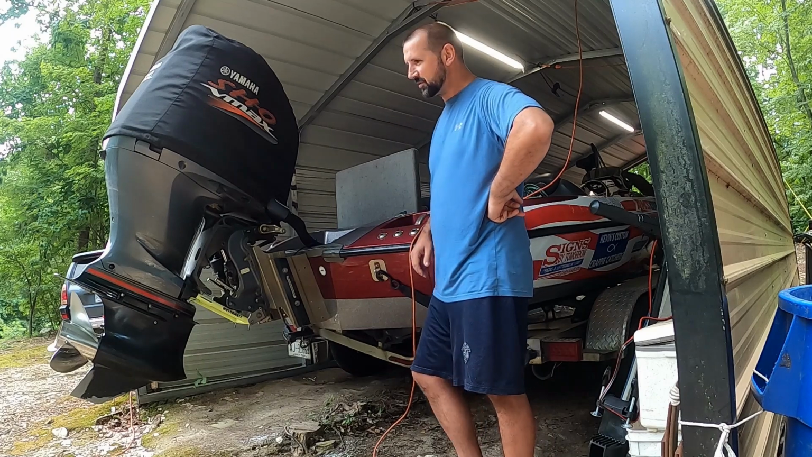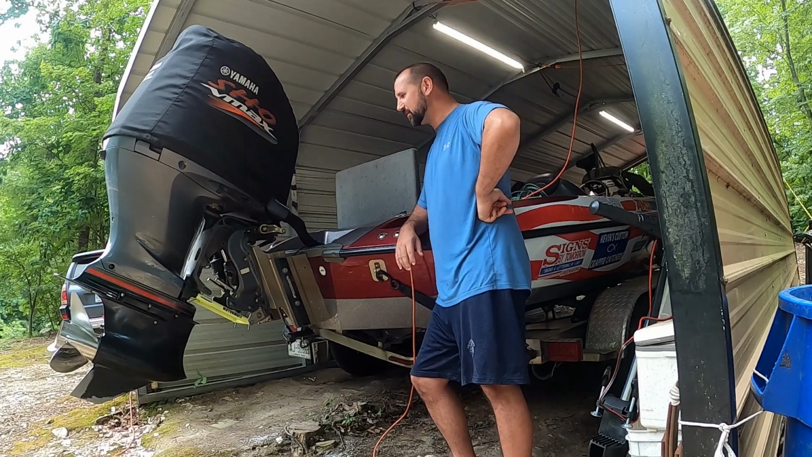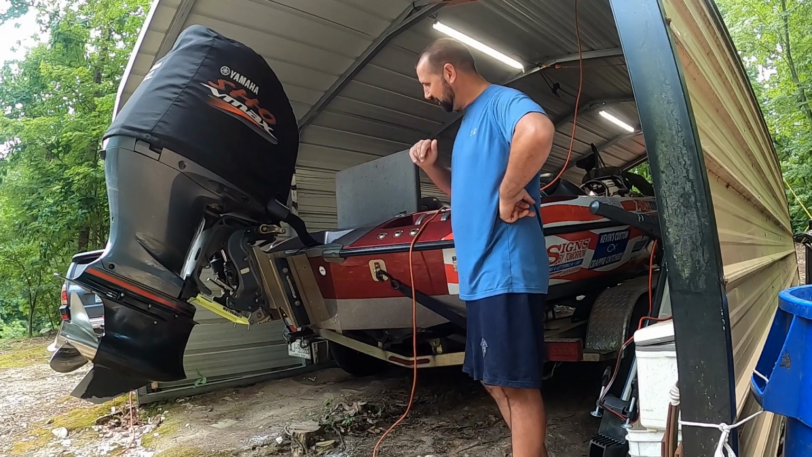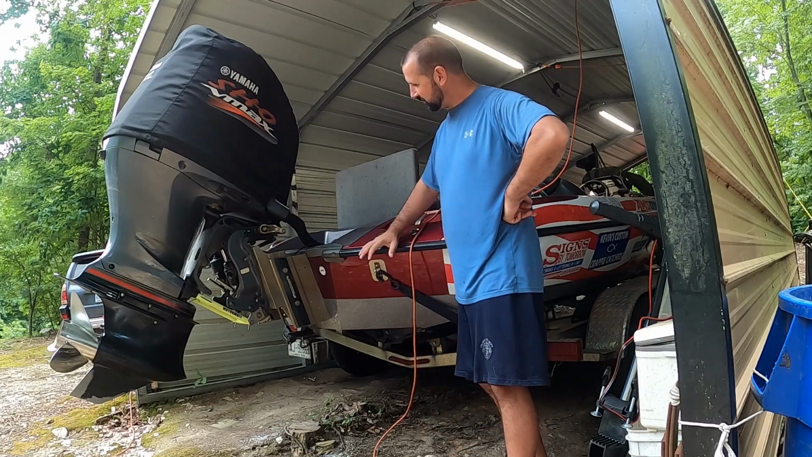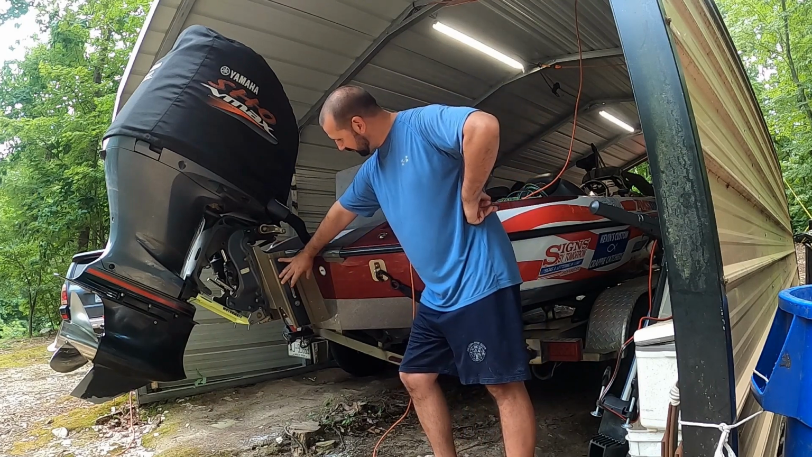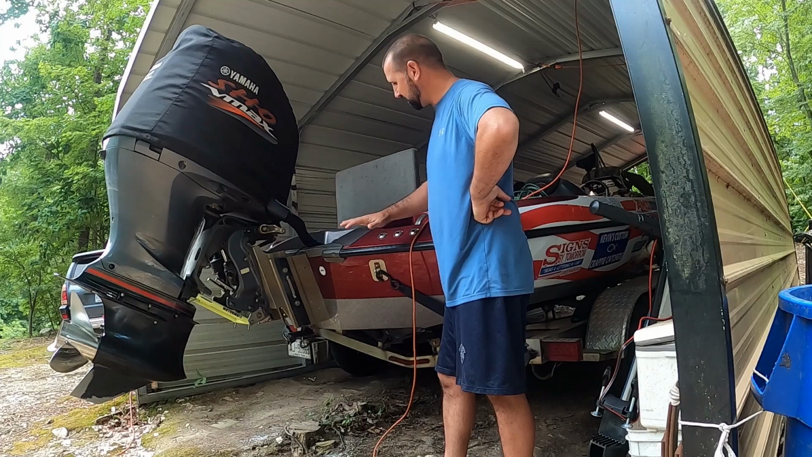I'm going to show you before and after, so stay with us. This is raw. This is how it comes before the motor. But we've got some brackets made. We're going to attach them to the jack plate here. Brackets are going to come over, and we're going to attach our trolling motor.